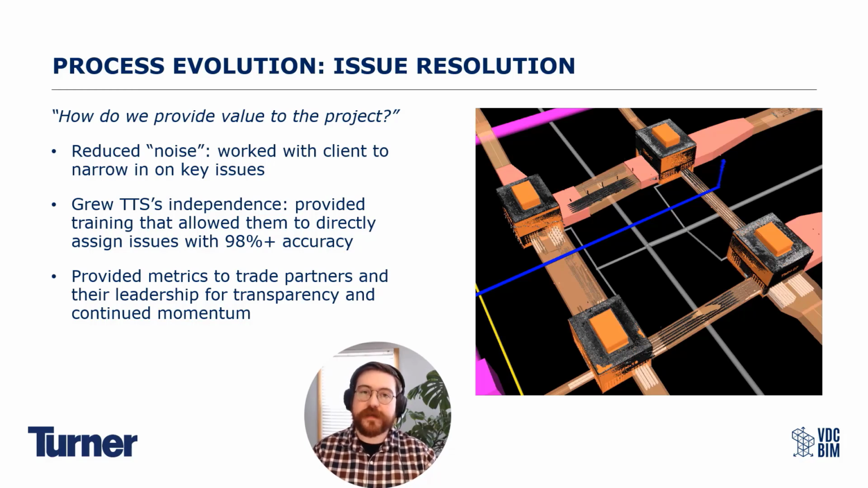The next big one was the growth of TTS's independence. Because of the processes, the white papers, the discussions, and the one-on-one time from my team, shout out to those folks, and the other support folks you're going to see in the shout out section in just a second, all the time spent made sure they went from essentially having a bottleneck through us, through the project team, that said, assign the issues to us first, and then we'll assign them to the trade partners.